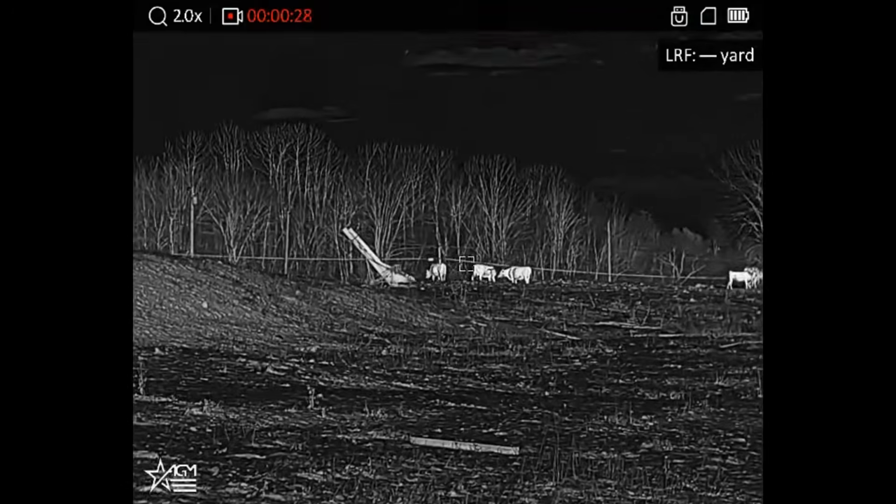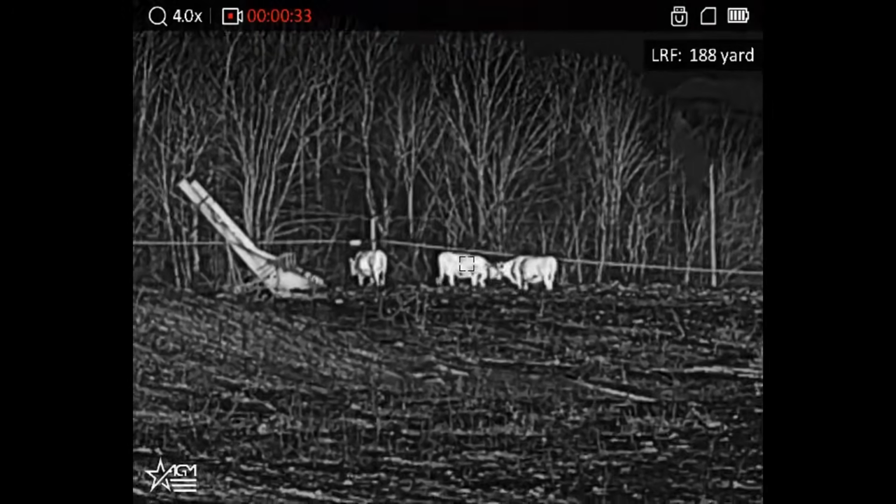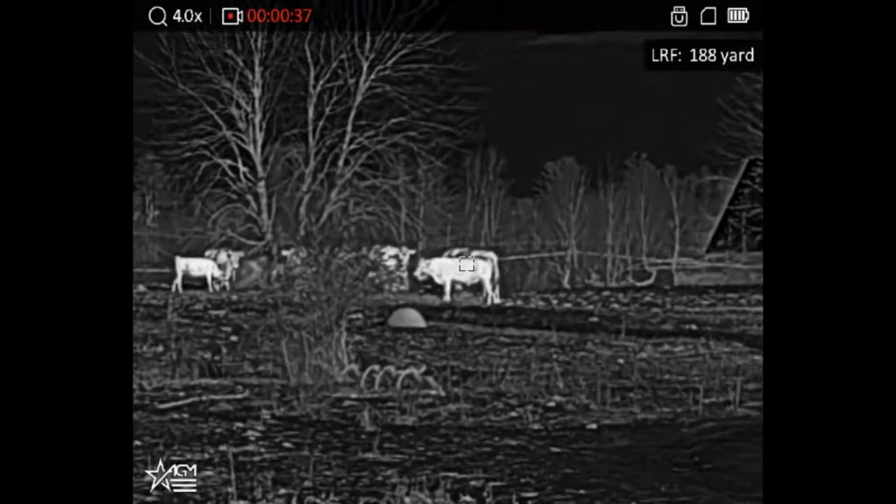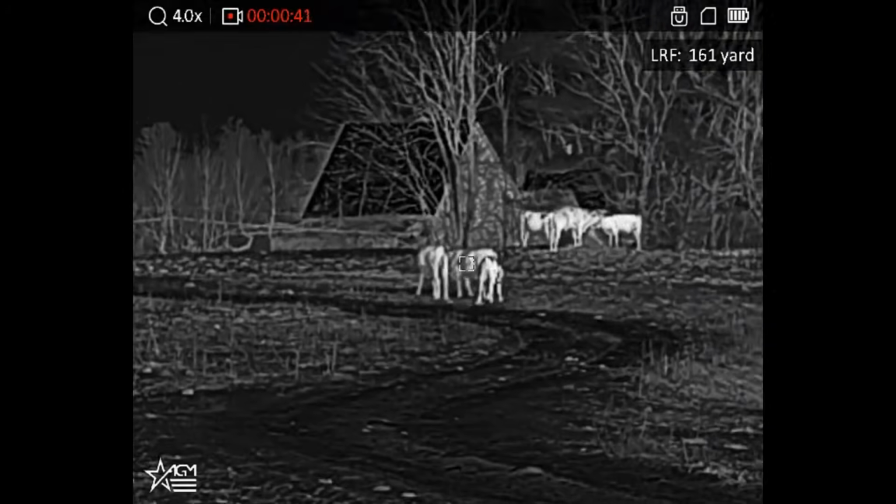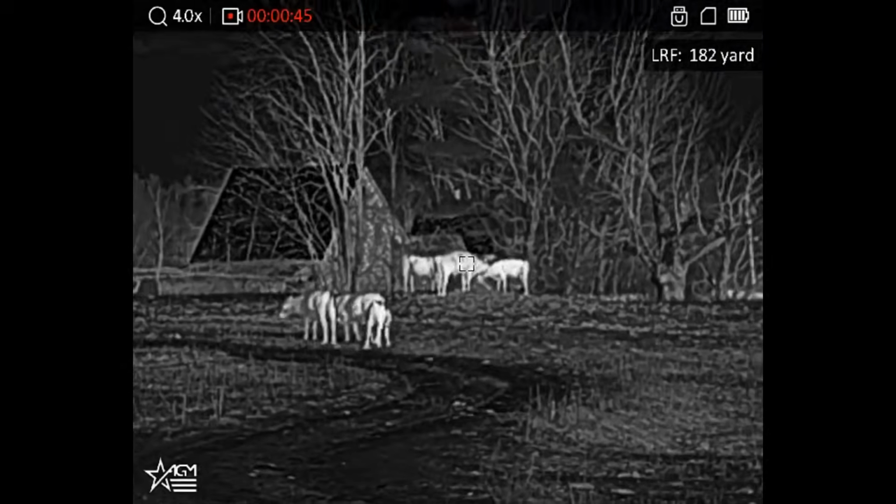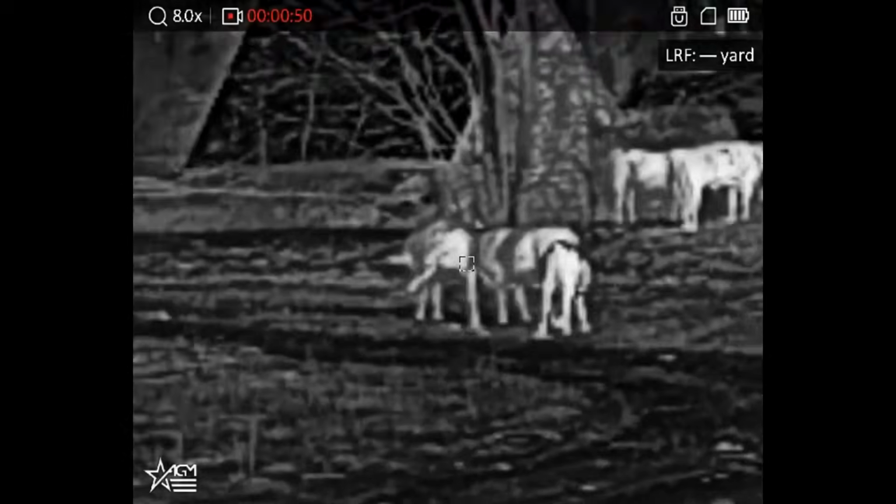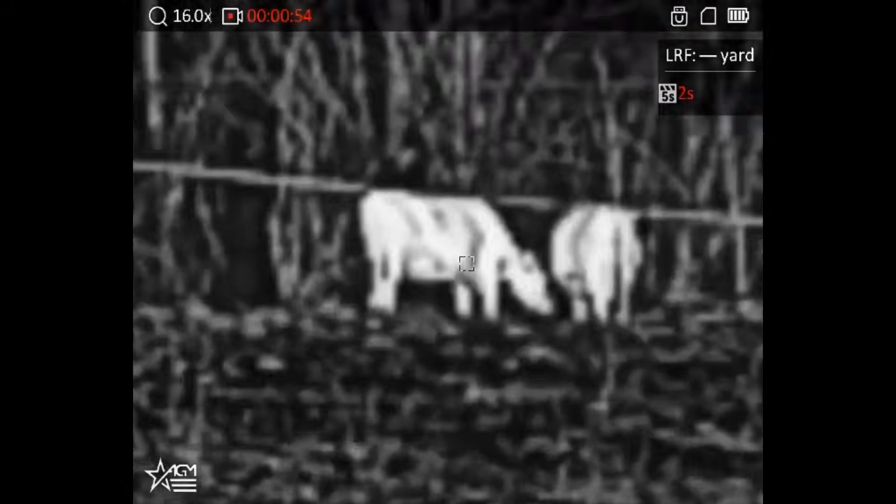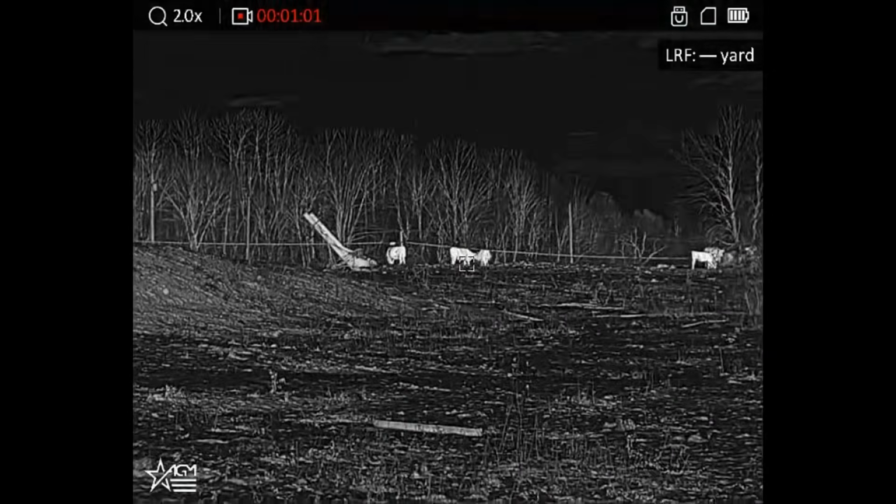Pretty solid. Let's go ahead and zoom in. Decent. Do a range: 188. Do a range: 161. 144. 182. Zoom in 8x. 16x. Back to base mode.